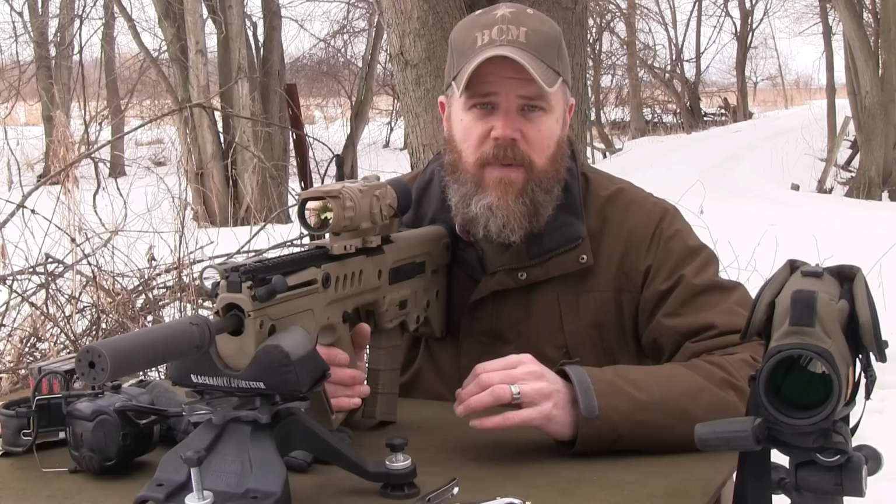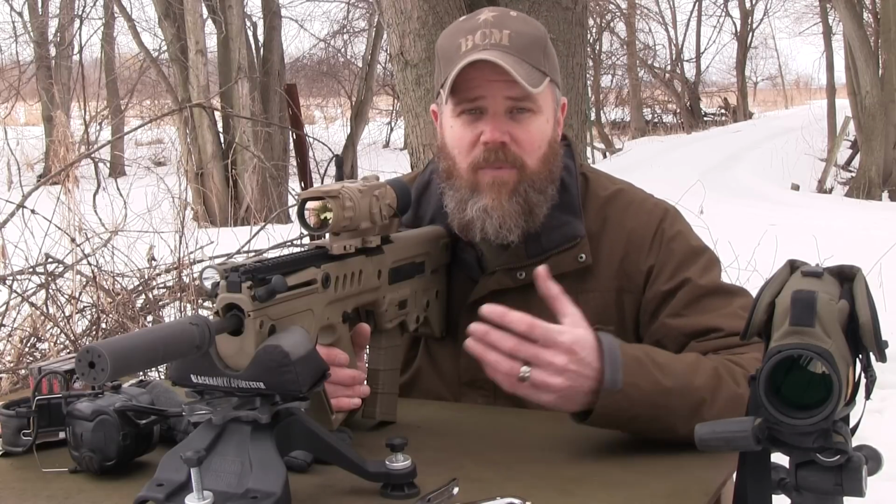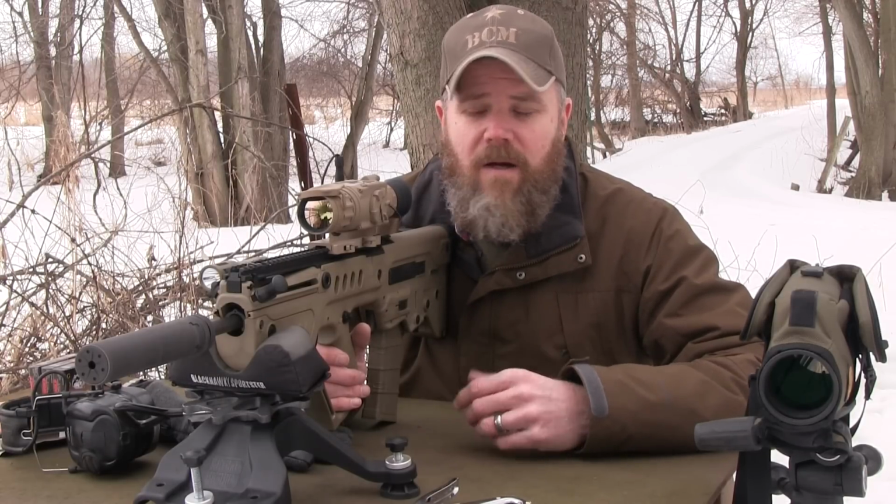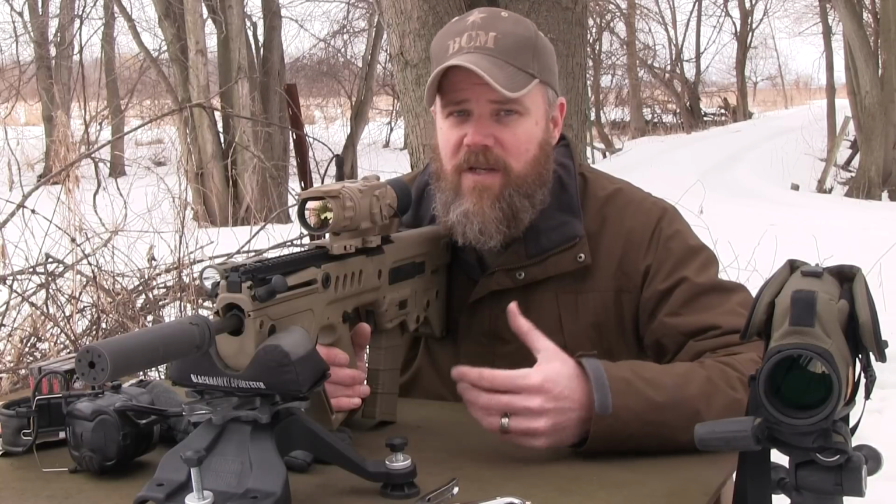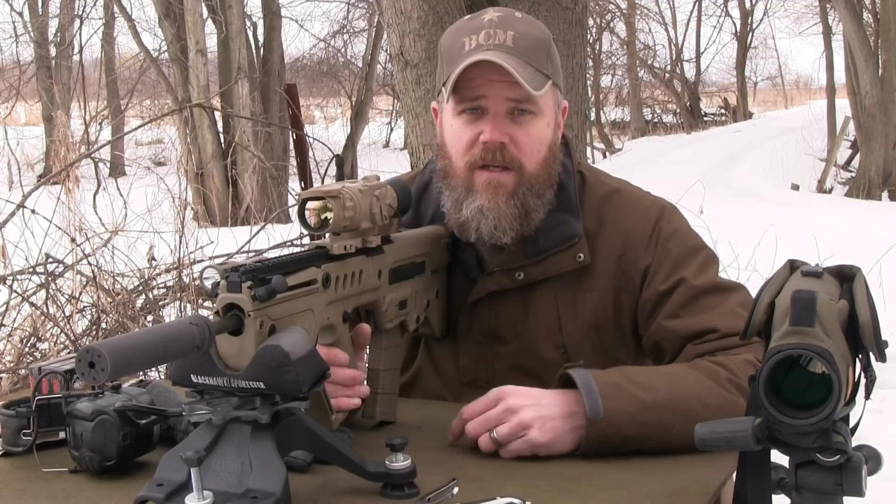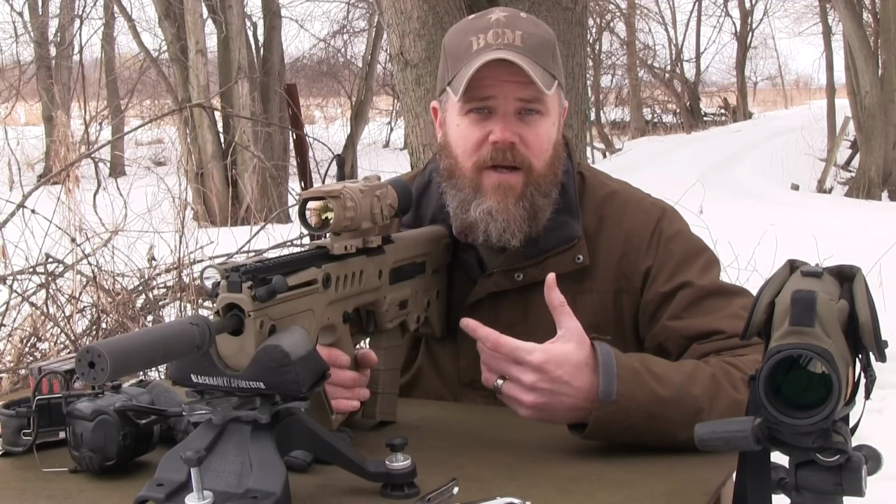Yes, they're still very expensive, but you know what? The prices are coming down as the technology starts to proliferate, more shooters are buying these sights and more companies are bringing them to market. The prices will continue to come down. And who knows, maybe we'll see good quality sights like this in the $2,000 price range in the not too distant future.